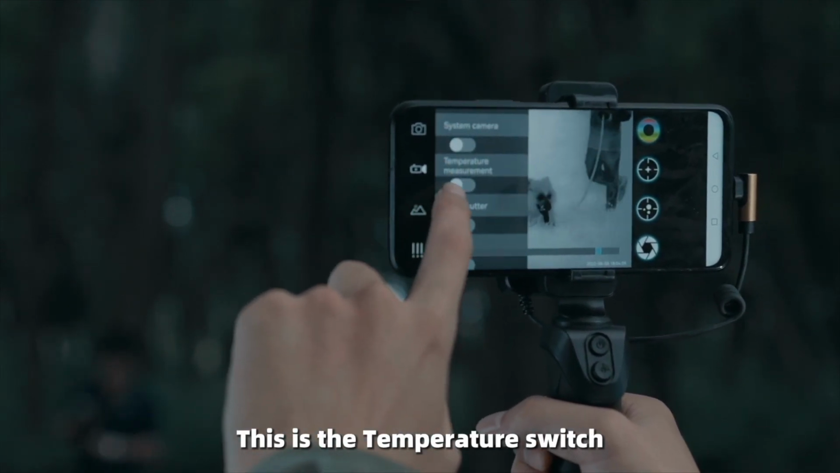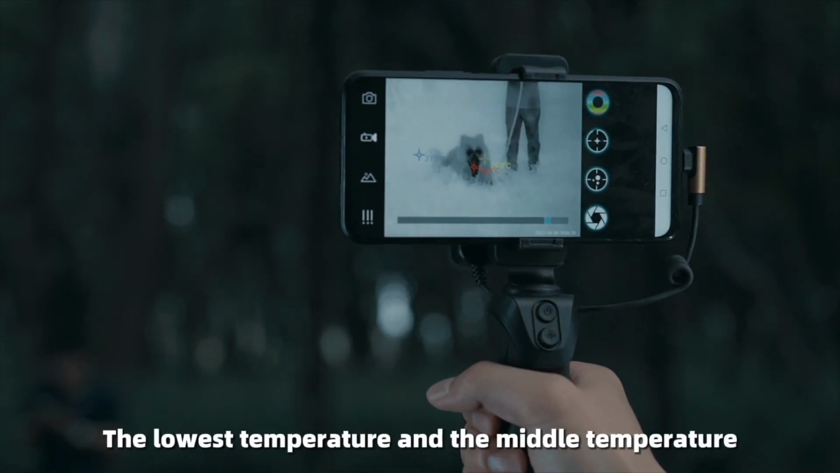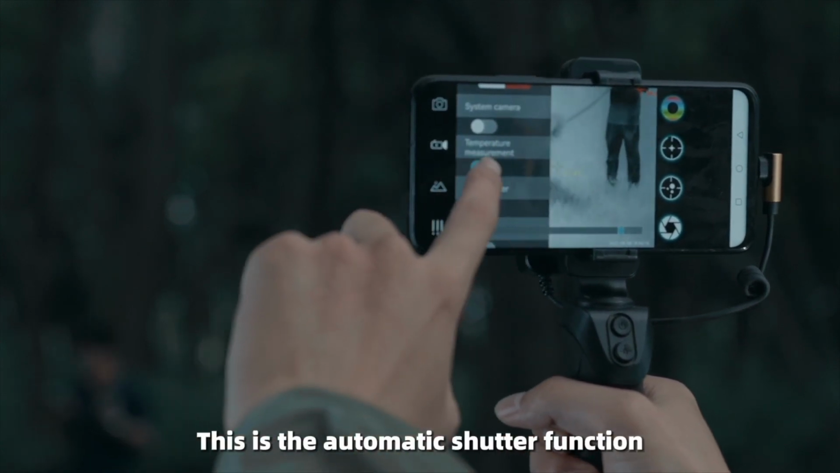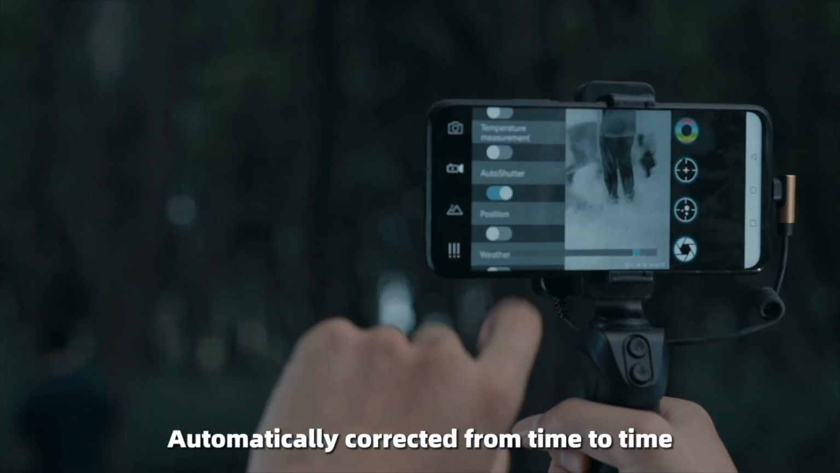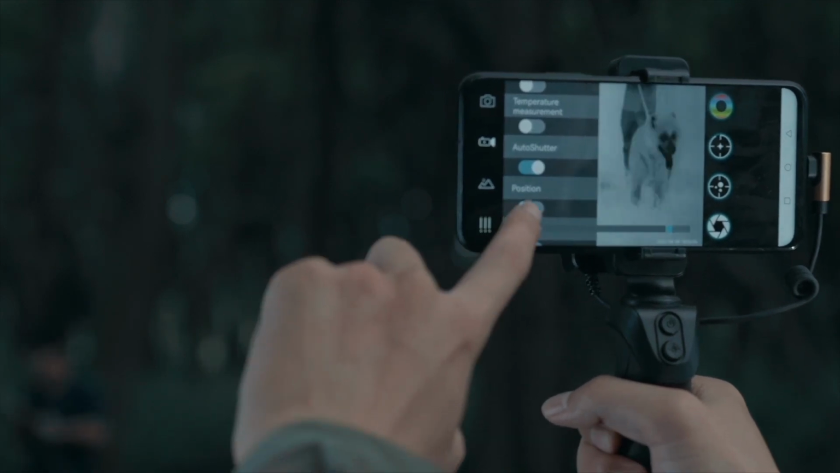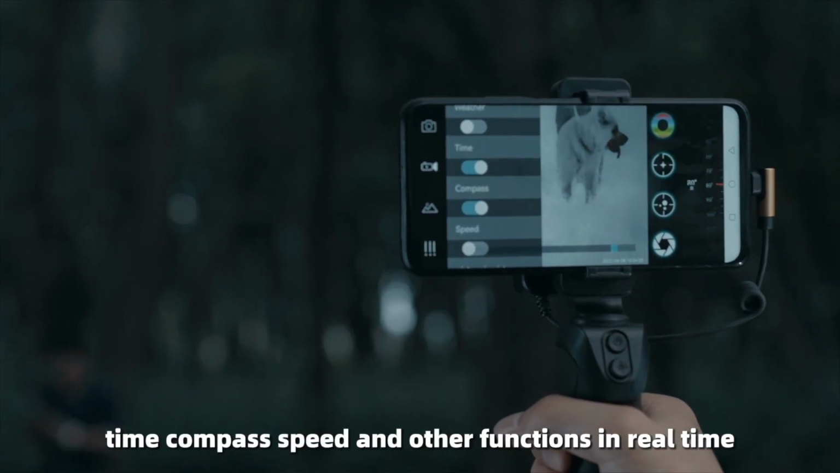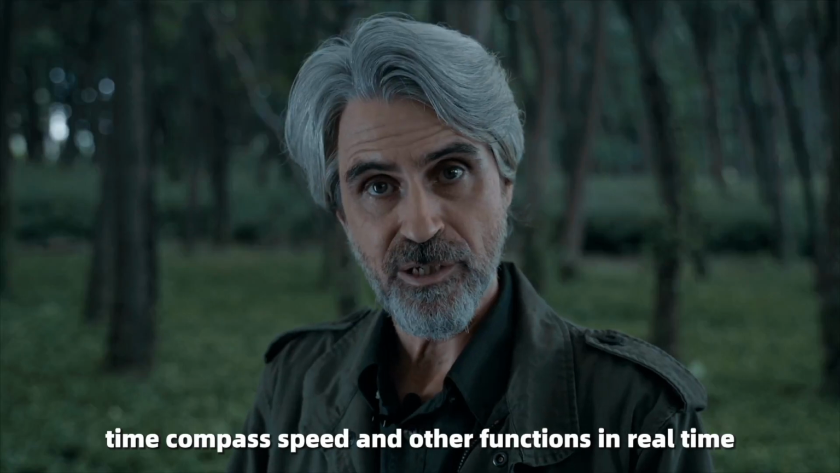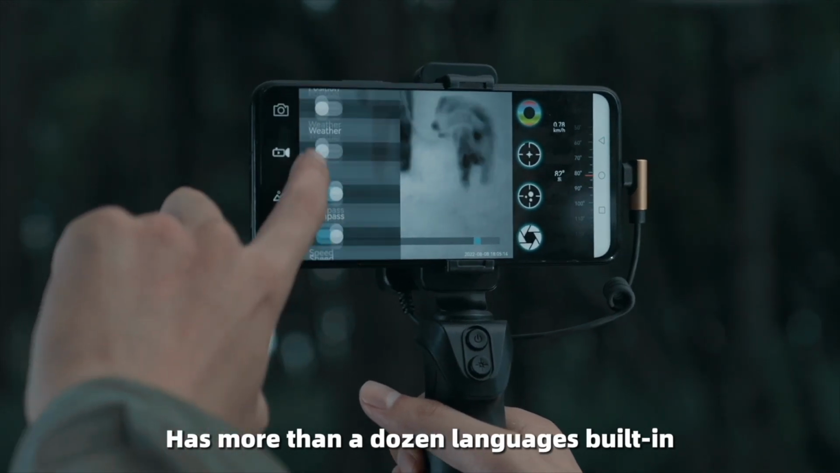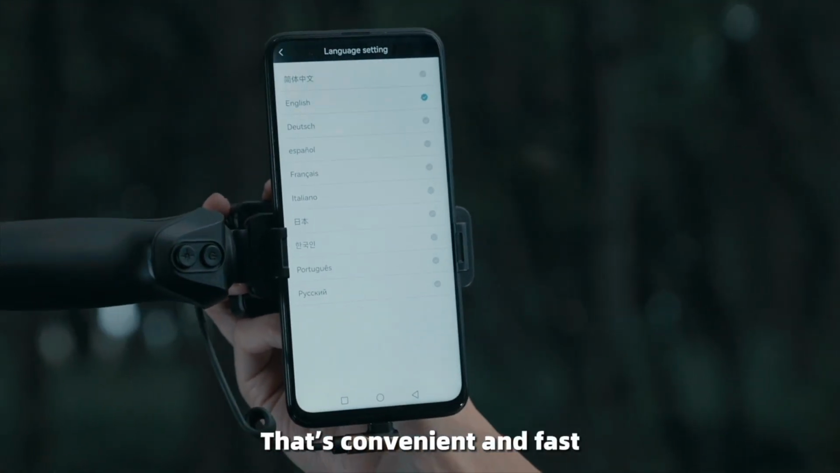This is the temperature switch. When turned on, it displays 3 temperatures: the highest temperature, the lowest temperature, and the middle temperature. This is the automatic shutter function, and the image will be automatically corrected from time to time. Below is the electronic compass function, which, when turned on, can display the position, weather, time, compass, speed, and other functions in real time. The language setting has more than a dozen languages built in, and the language can be intelligently recognized, which is convenient and fast.